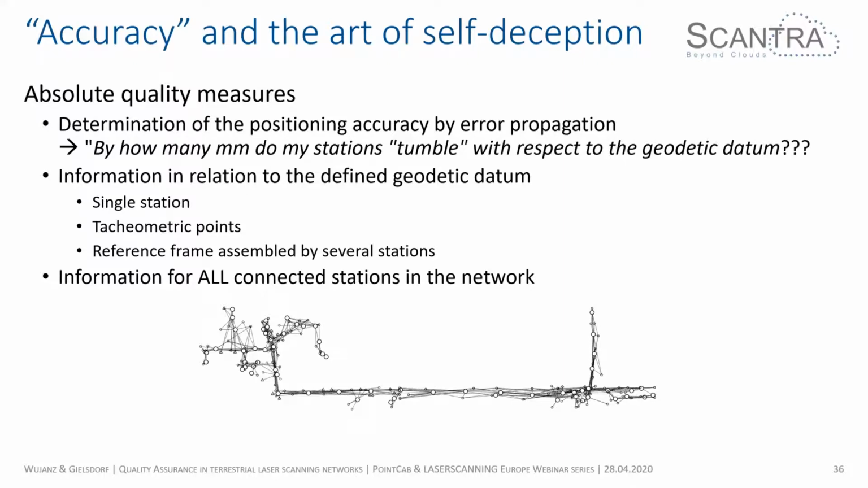And the beauty of that approach is that you can draw conclusions for every single station in the network, and not just the ones that are connected to ground control points. Yeah. And again, if you would analyze a total station network, you would also use these very same quality measures, relative ones, to see how well two stations fit together, or total station measurements in this case, and how much the error accumulates over my total station measurement network.